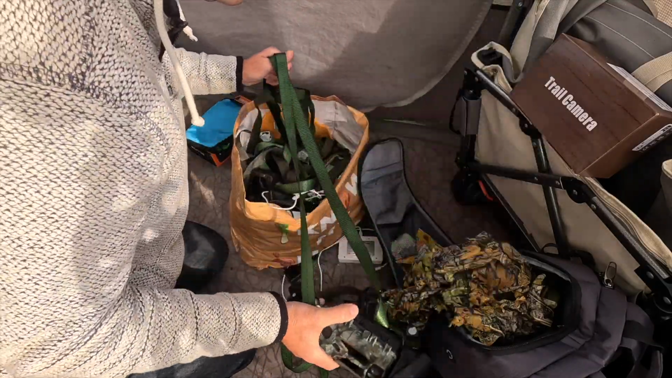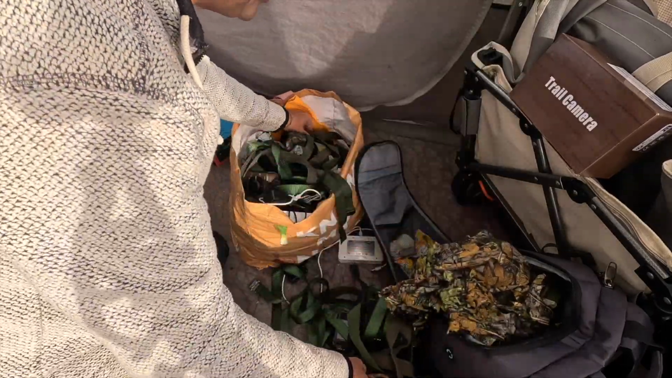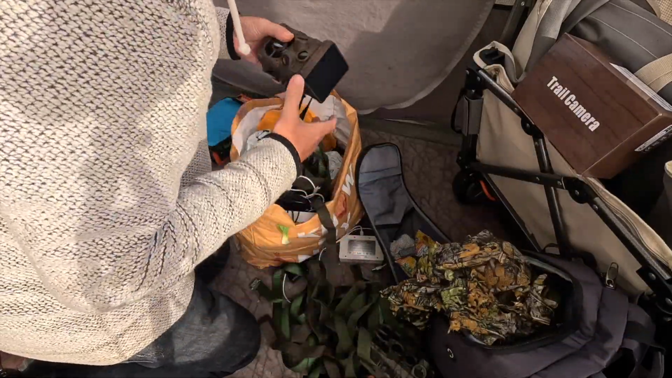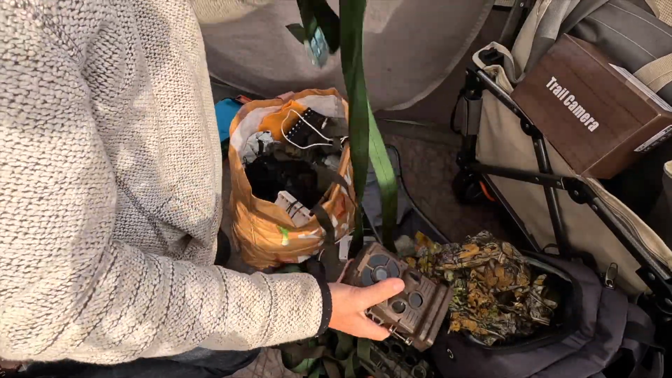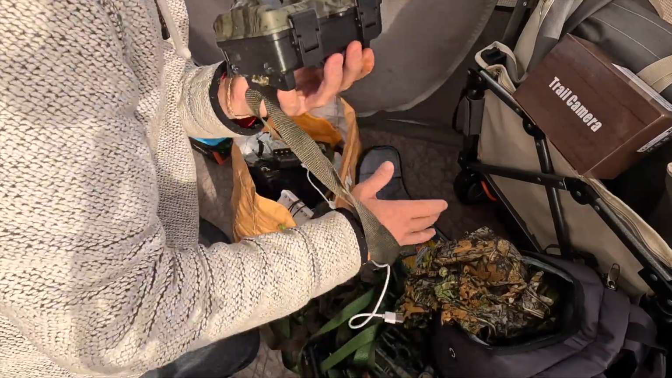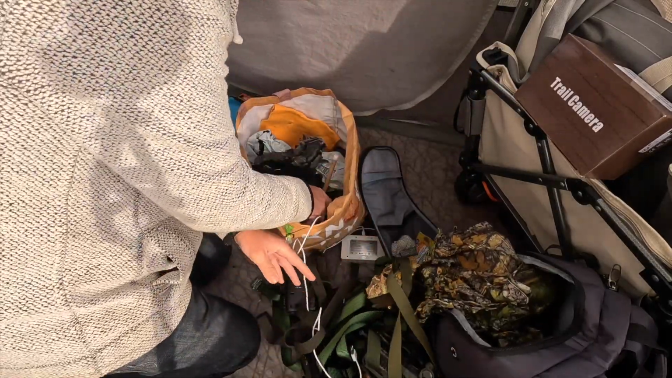Another trail camera. Another trail camera. I need to organise. Another trail camera. Another trail camera. I bet you don't know what this is. Oh, it's a trail camera. And a trail camera. I need to organise.